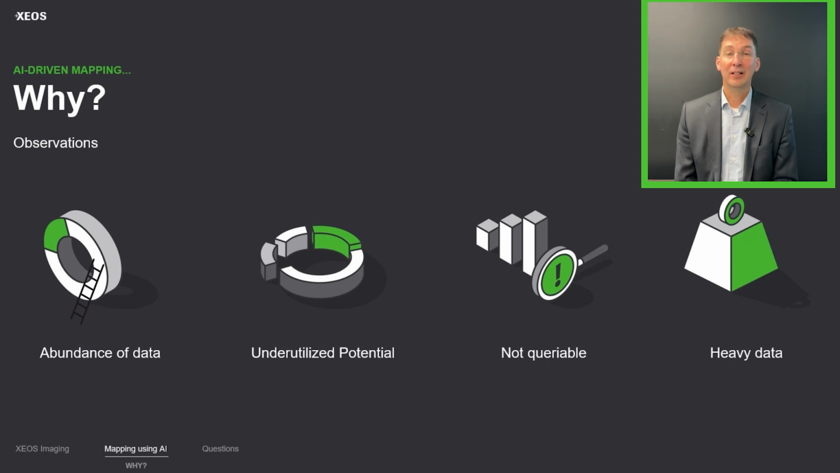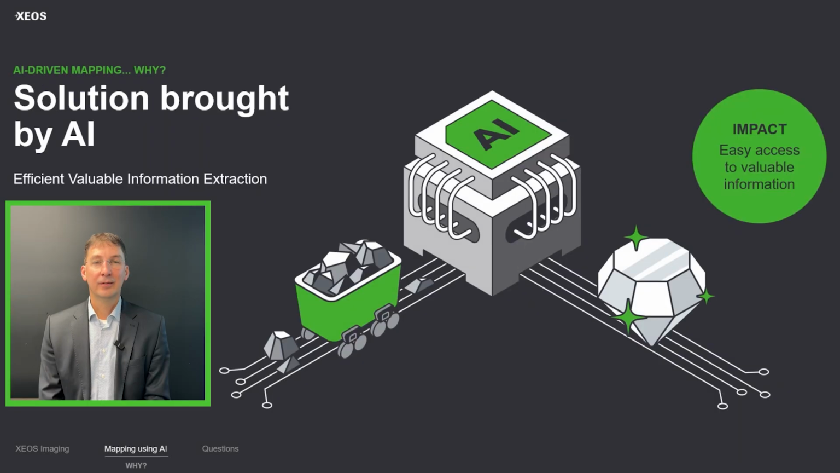Why? Mainly because photo and Lidar are not in a format that can be queried very easily.